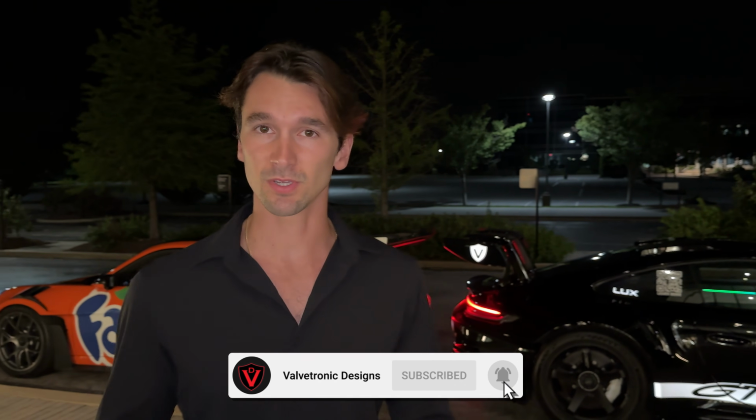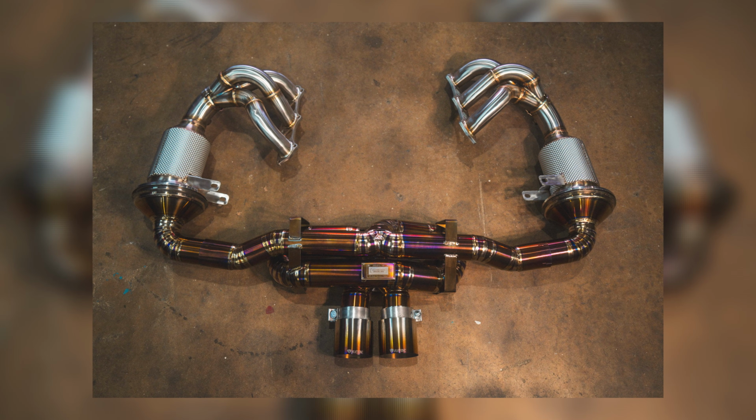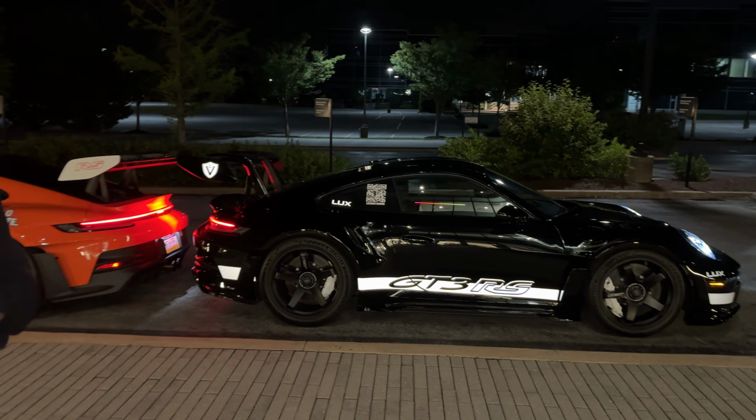Now this evening, you can see there are two very different specs of 992 GT3 RS. You got the orange car with the Fanta graphics. Don't ask. This car has our full RSR exhaust setup. It has the free flow race headers and it has the RSR titanium rear section with the 4-inch titanium tips. And would you have it? This car, the black GT3 RS, also has the same exhaust setup.